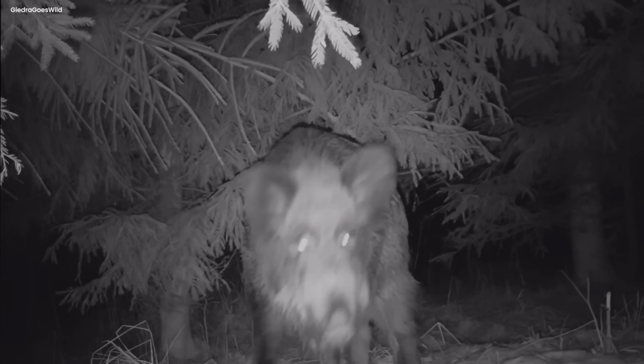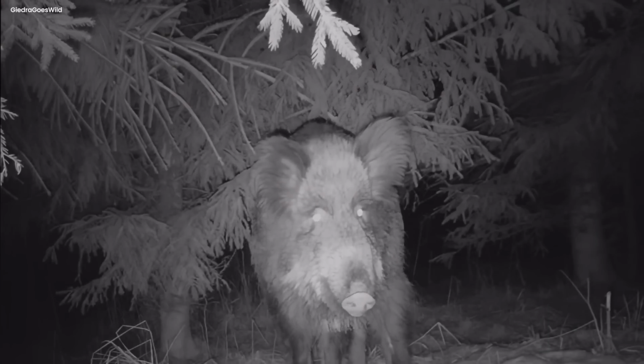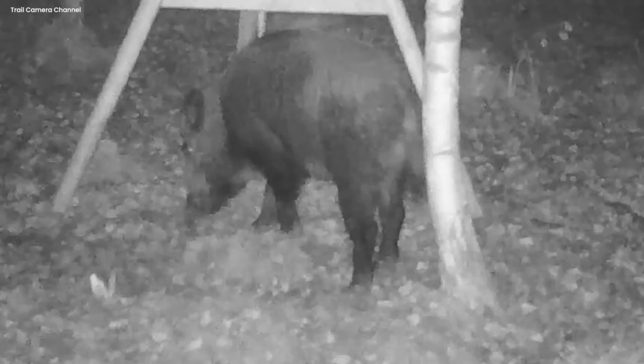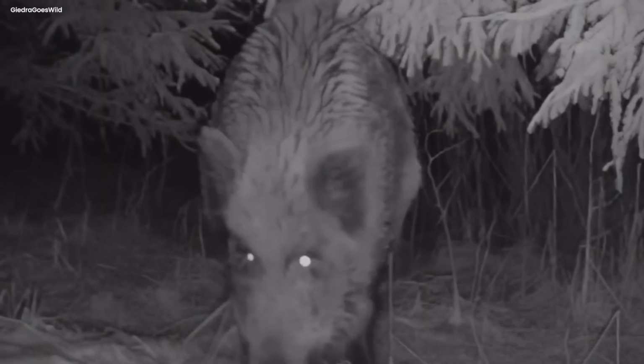Overall, the scene captured on camera was both fascinating and unsettling. The mysterious creature's presence in the cornfield amidst the towering trees added to the intrigue. It left viewers wondering about the secrets this unusual being held.